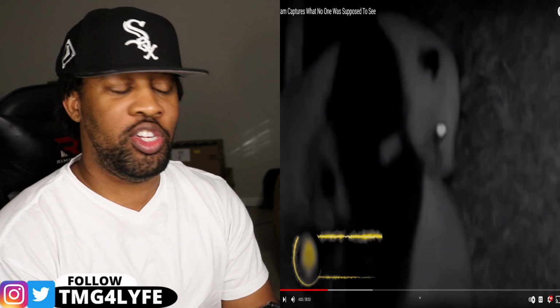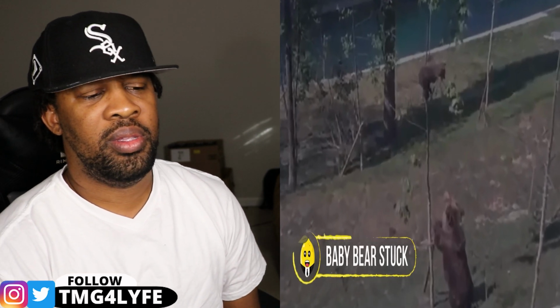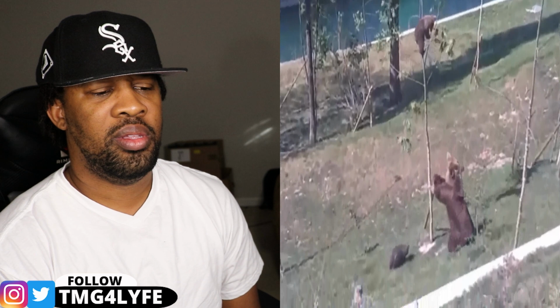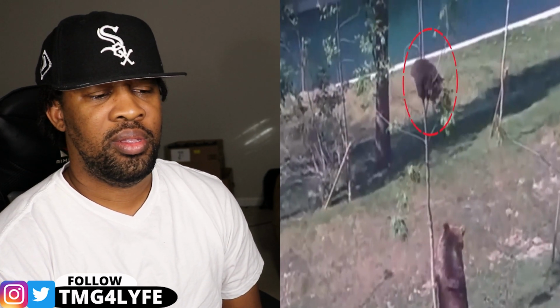Shelter. Sturdy shelter. Baby bear stuck. Initially, it looked really funny, but how on earth did this cub end up on the bush top?